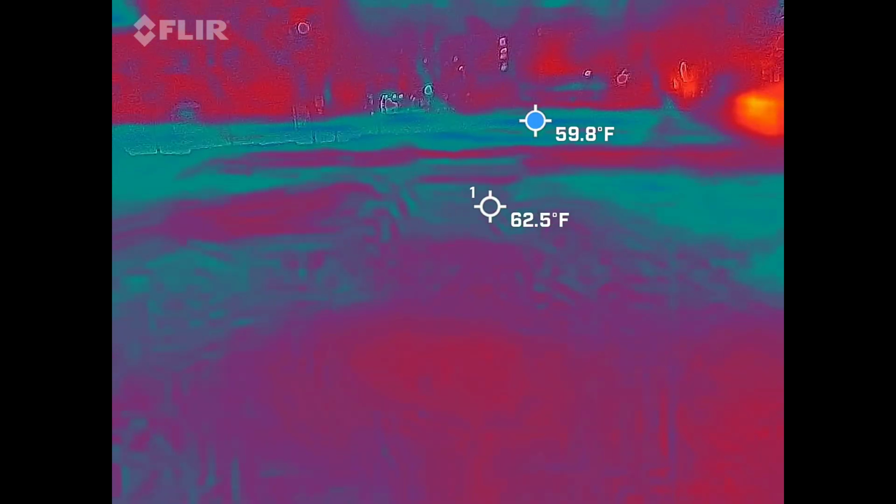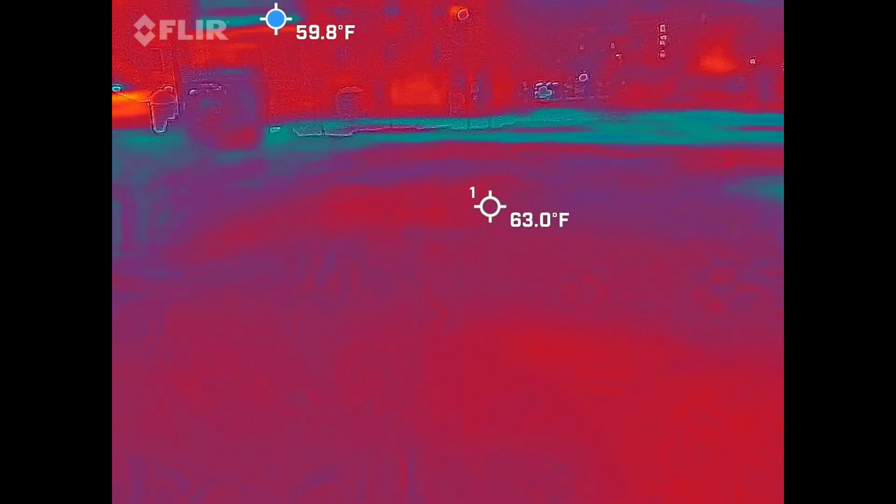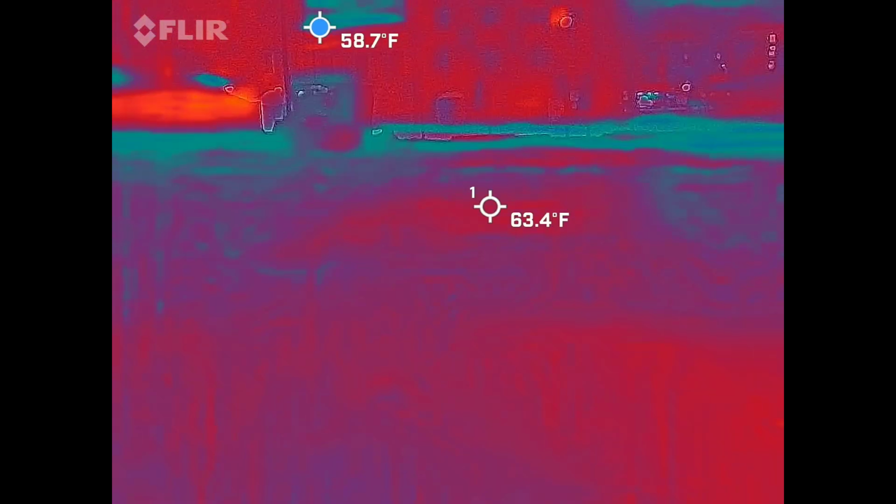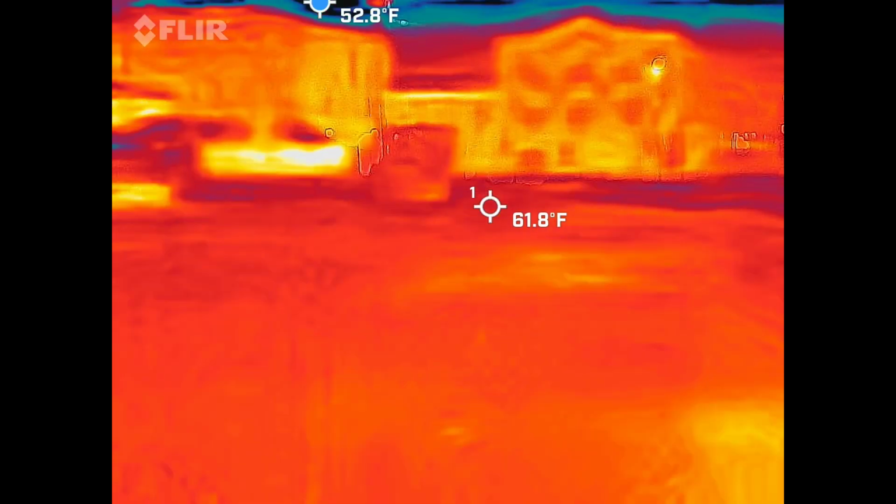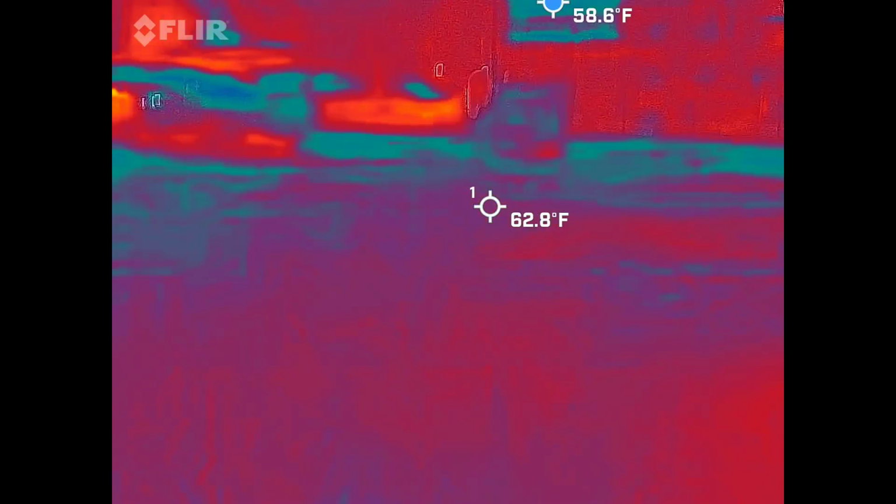So, check the word. Let's see what else we got going on. How's our cold spot moving? In the same area? Nothing special. Not yet. That we know of. And we might not capture anything tonight. That's a good possibility too. So again, I can't make things up. I mean, it's on camera. That's why we use it that way.